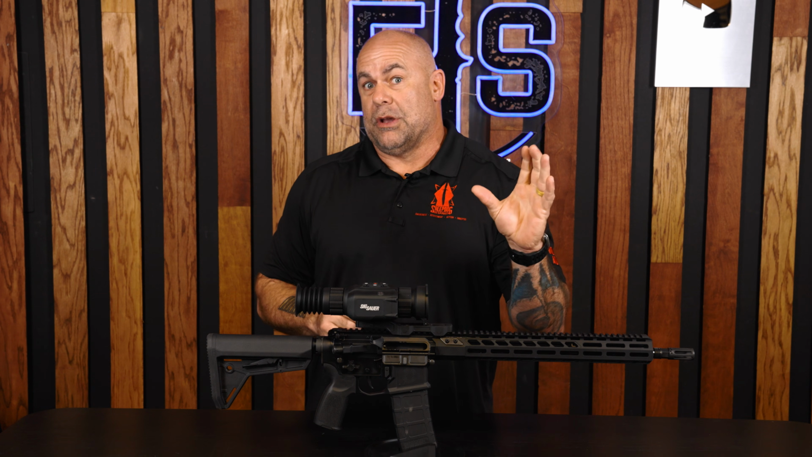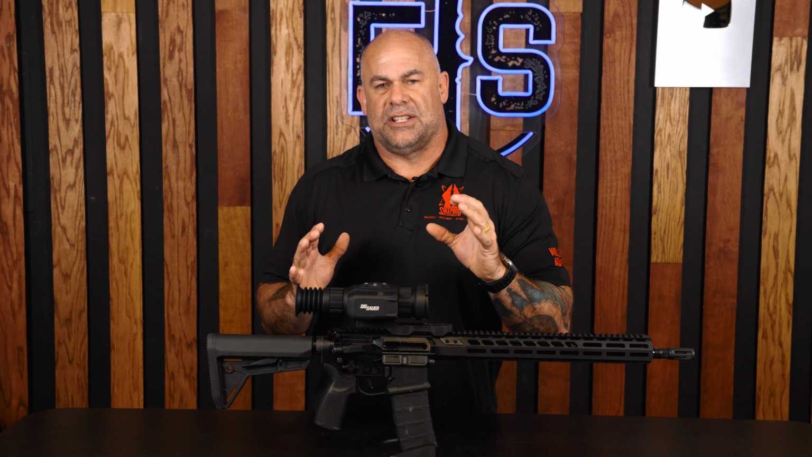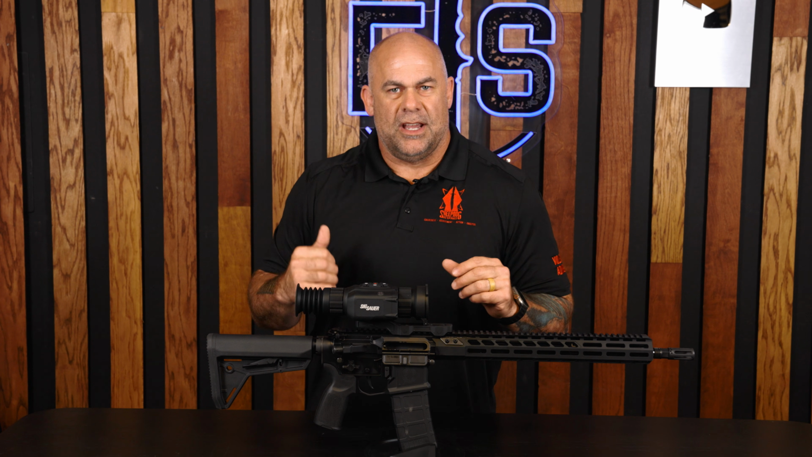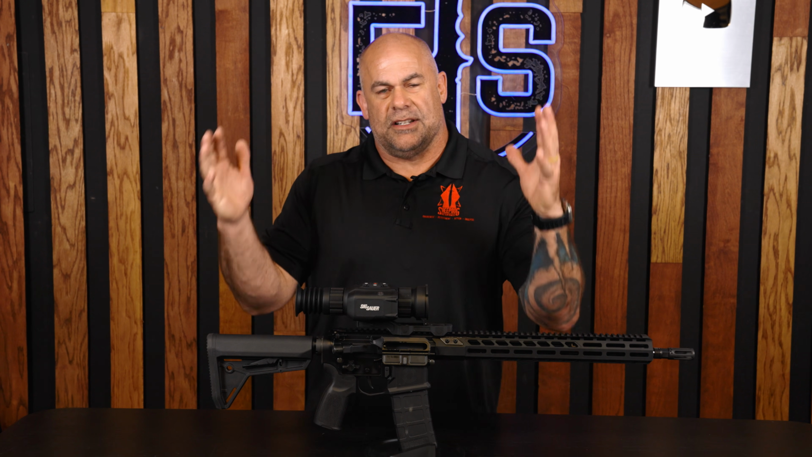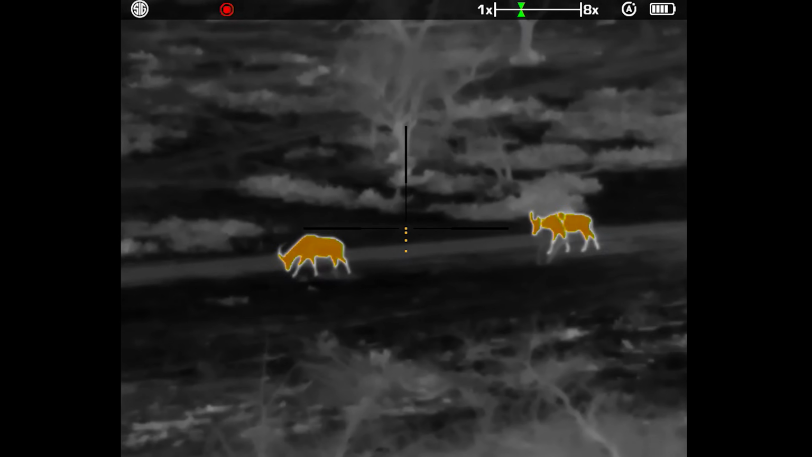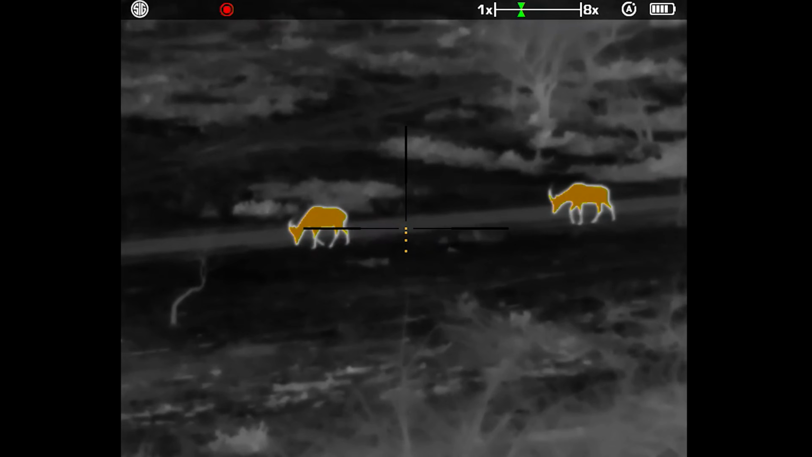Now, I've looked through some great thermals with red hot, and a lot of times as you move around, look from place to place, you get a lot of artifact or interference that looks red, and you have to decide, is that really a heat signature or not? Or it'll skew the palette across the entire screen, and while you're moving, you'll get a lot of red flashes. I didn't get any of that with this. When I looked through this, the only thing that pops red are heat signatures, and it literally just highlighted the heat zone, which was basically where the vitals were in every animal that we looked at.